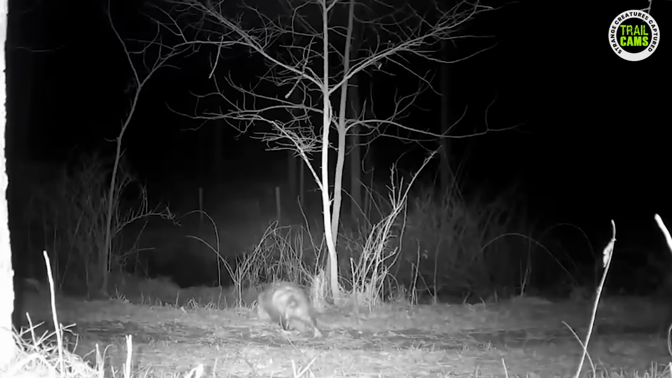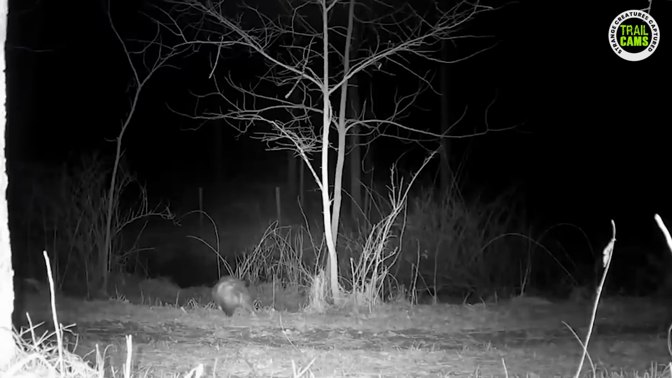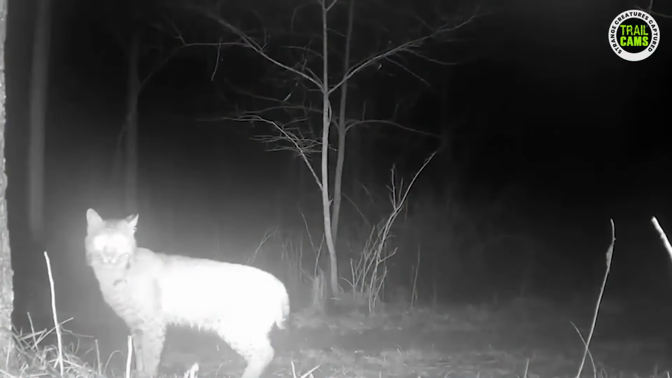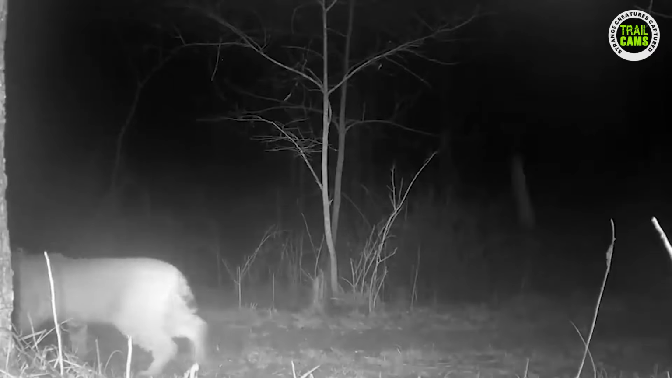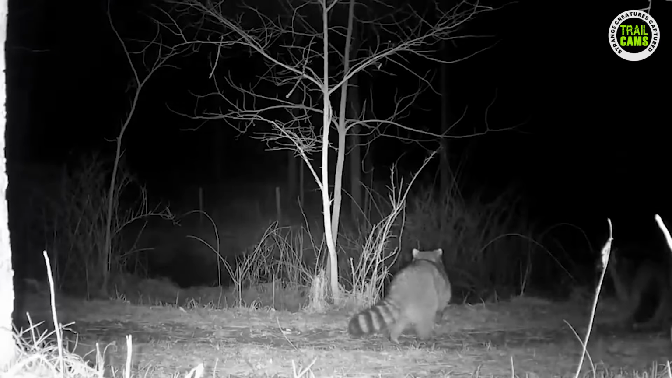In the dense heart of the mysterious forest, a trail camera patiently waited for its chance to capture the enigmatic creatures that roamed the shadows. And yes, it did deliver. First came the stealthy bobcat, its fierce eyes piercing through the darkness, followed by a curious possum, seemingly in search of adventure. Just as the night grew darker, a mischievous gang of raccoons sauntered by, their playful antics caught on camera. But then, things took a chilling turn.